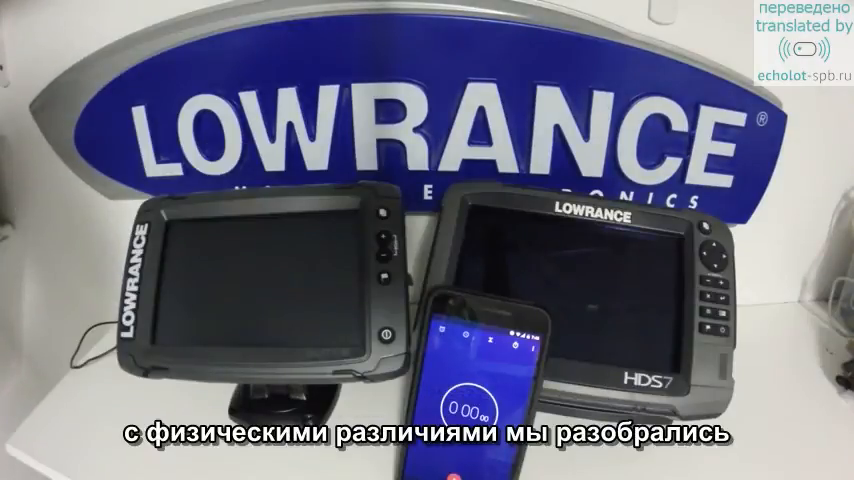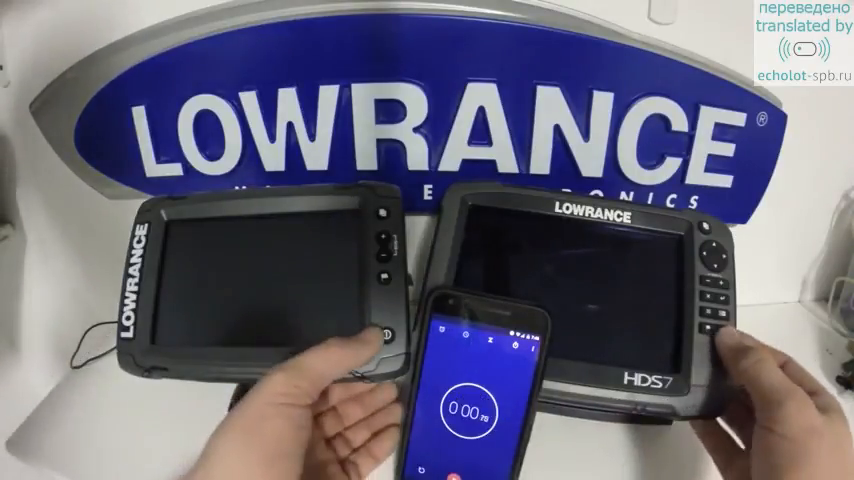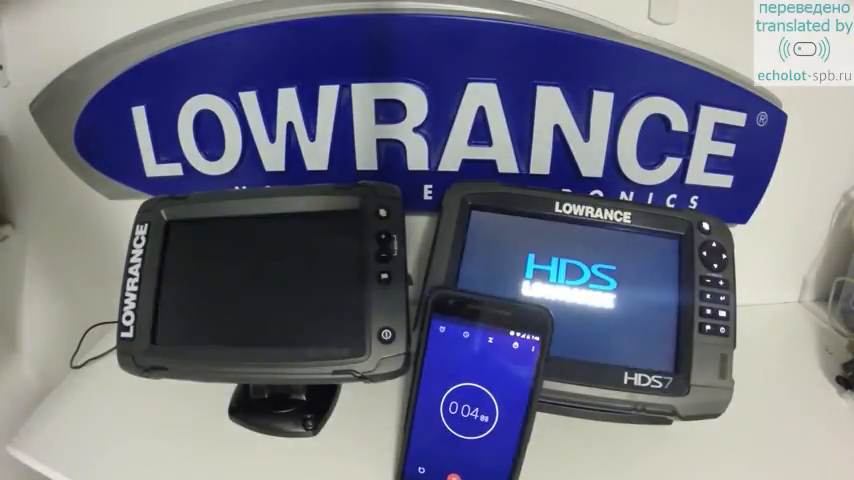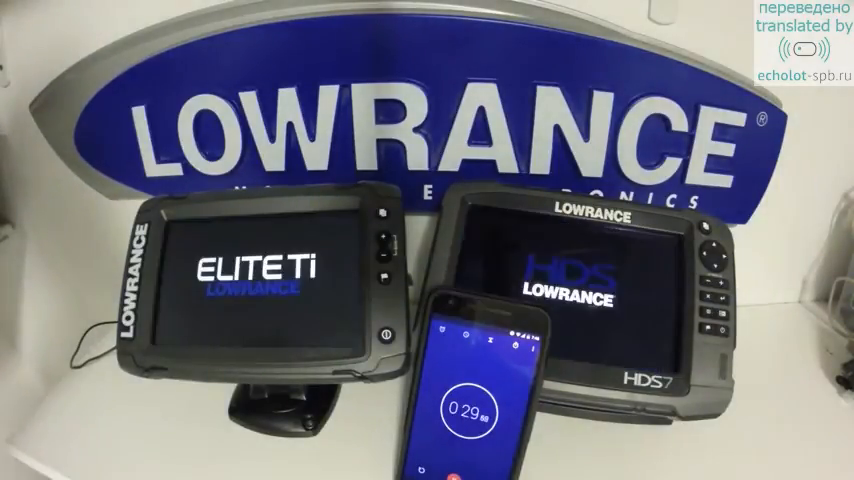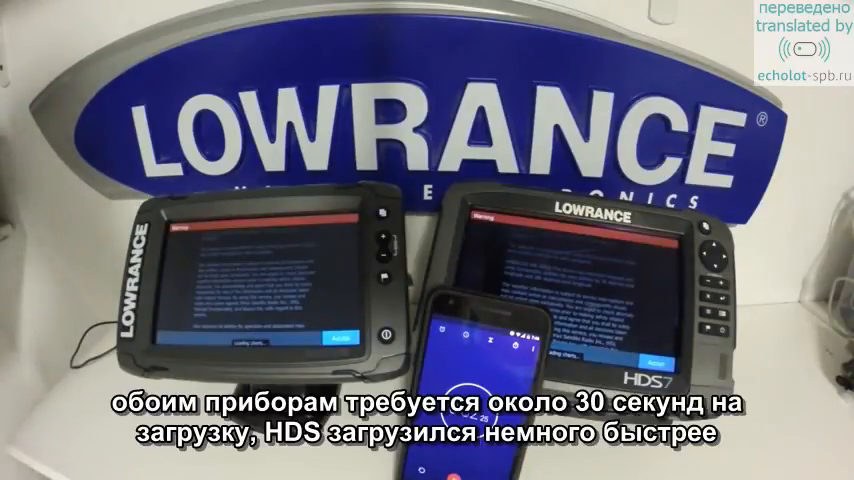So now that we've gone through the physical differences on the unit, let's take a look at the performance and see how long they take to boot up. Both units take about 30 seconds to boot up, with the HDS unit being slightly faster.